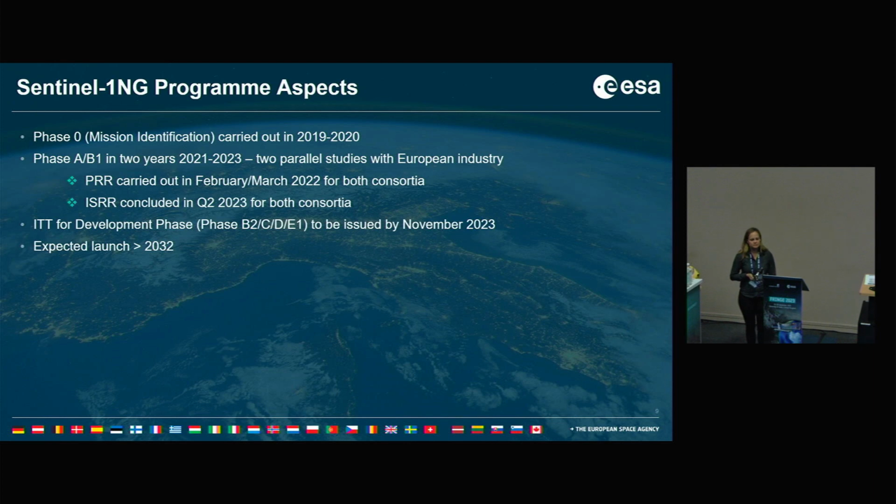Some programmatic aspects. Phase 0 was carried out between 2019 and 2020. Then phase A/B1 was kicked off and took 2 years, from 2021 to 2023, with 2 different consortia in parallel. So we always start with 2 consortia and in the end select 1 to develop the satellite mission. And the ITT for the next development phases, so B2/C/D/E1, will very likely be issued in November 2023. So the team is working on this to define the parameters now. The expected launch is sometime after 2032.